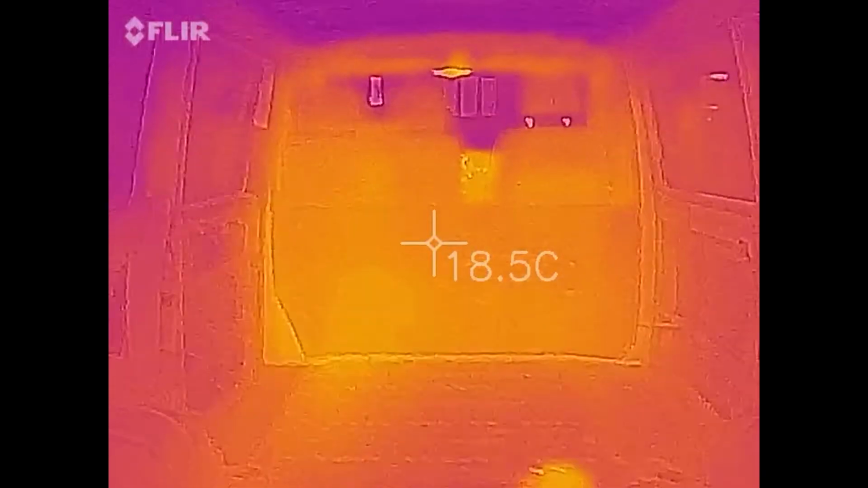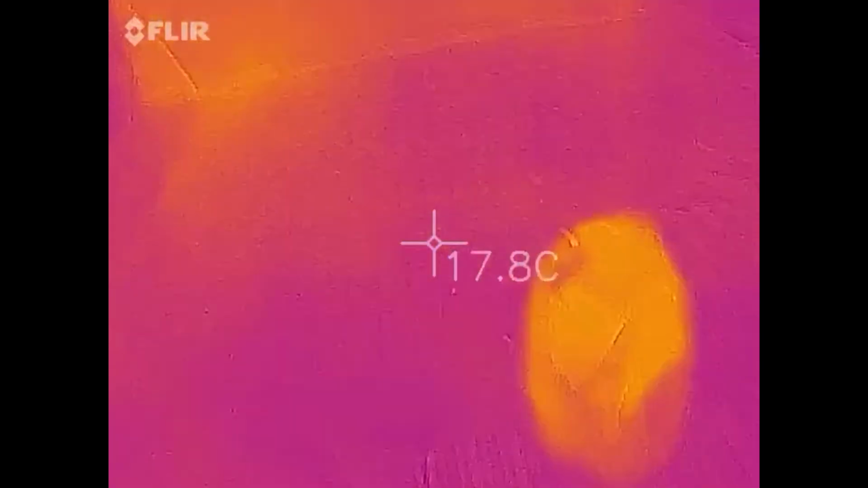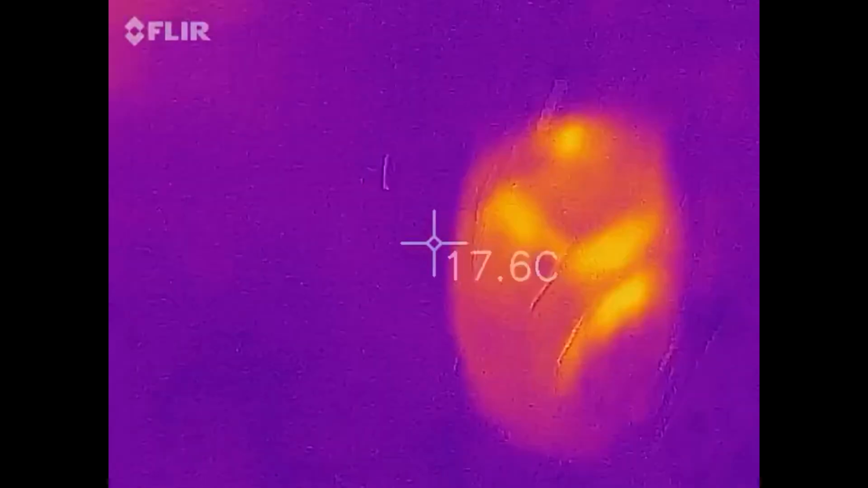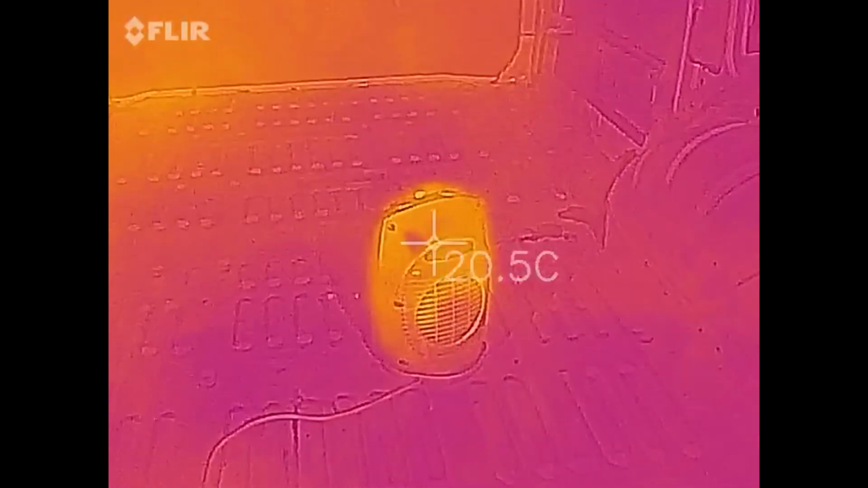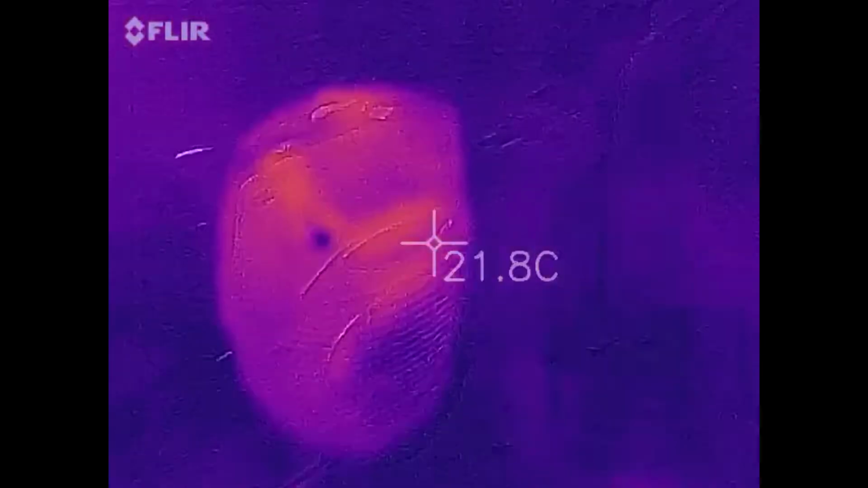And the bulkhead's 18. So we'll switch this on. I'll lift it forward onto the flat bit. And we can watch that heat up. Let's get it oscillating. There we go.